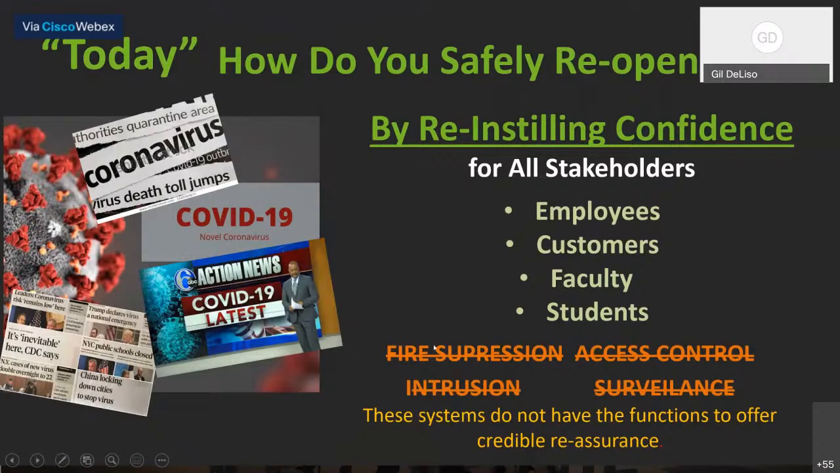So most of the existing systems, fire suppression, etc., can't do the job. There's got to be something a little bit more to provide some sort of credible reassurance to people. And a number of consultants and public policy advisors think that mask detection is important because a lot of local jurisdictions and company policy is moving in the direction, as has been discussed here, that you need to have a mask on. You're not just protecting yourself, but you're protecting other people from the possible spread, even if you're asymptomatic.